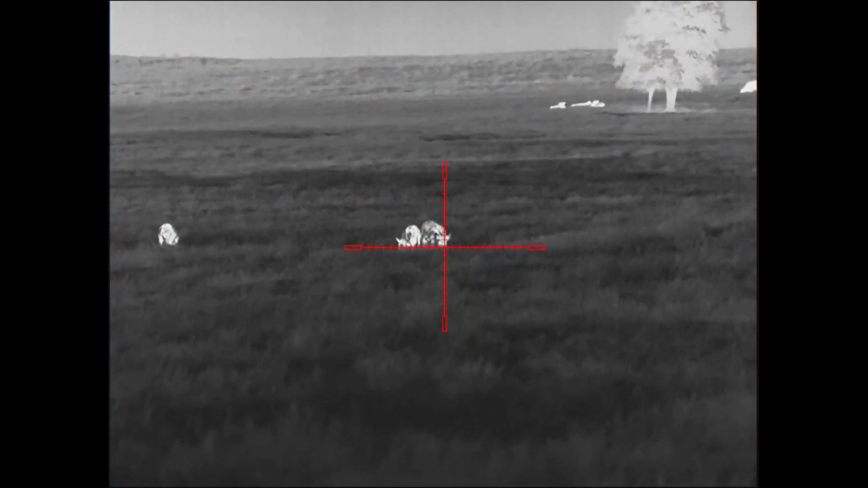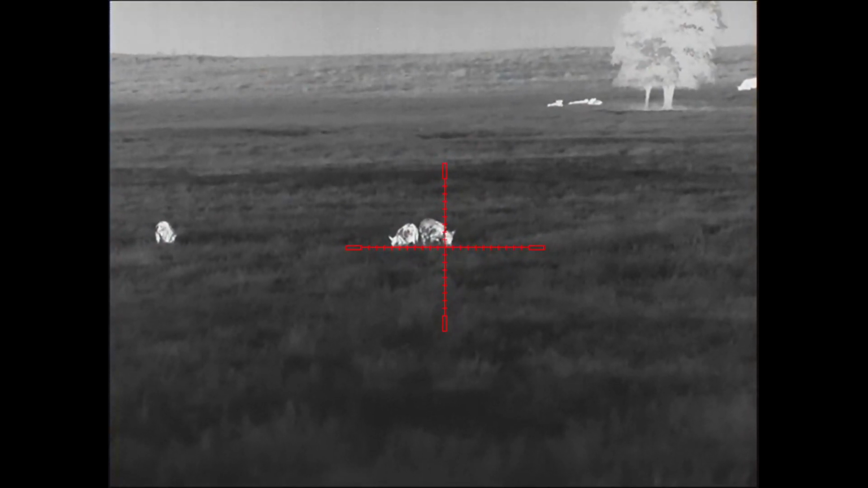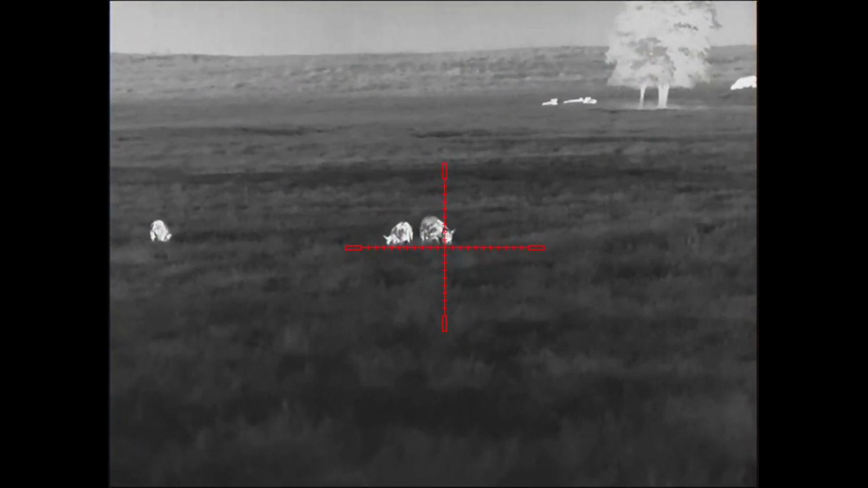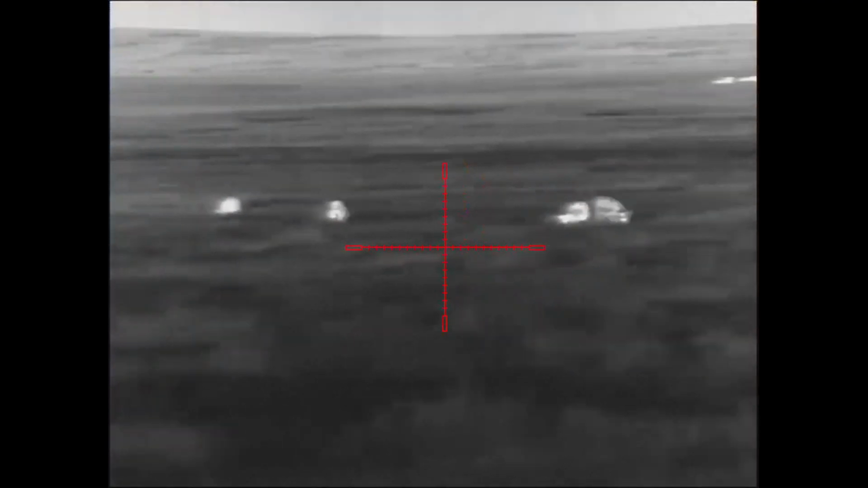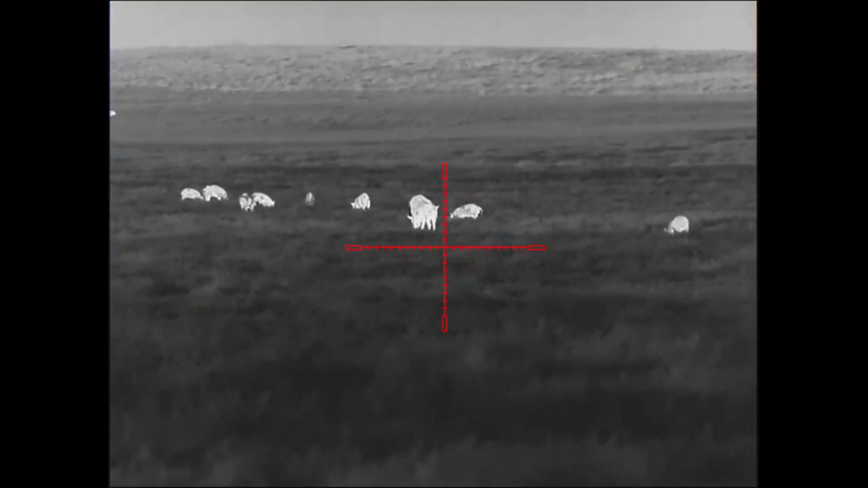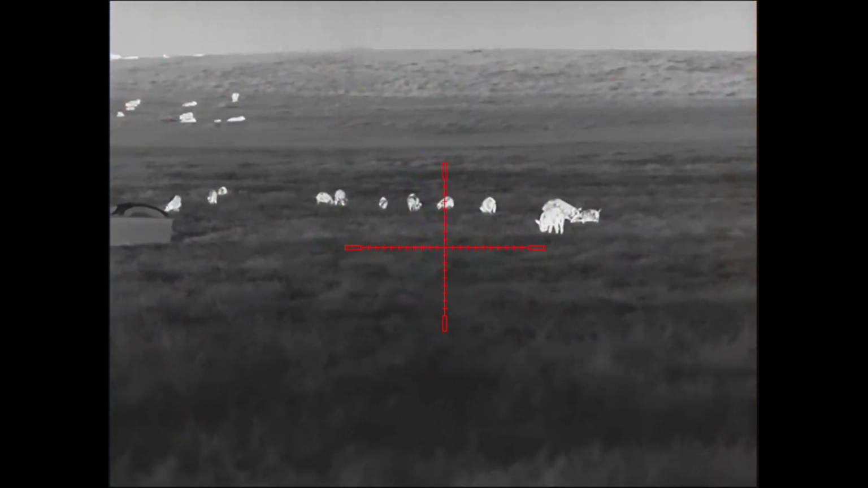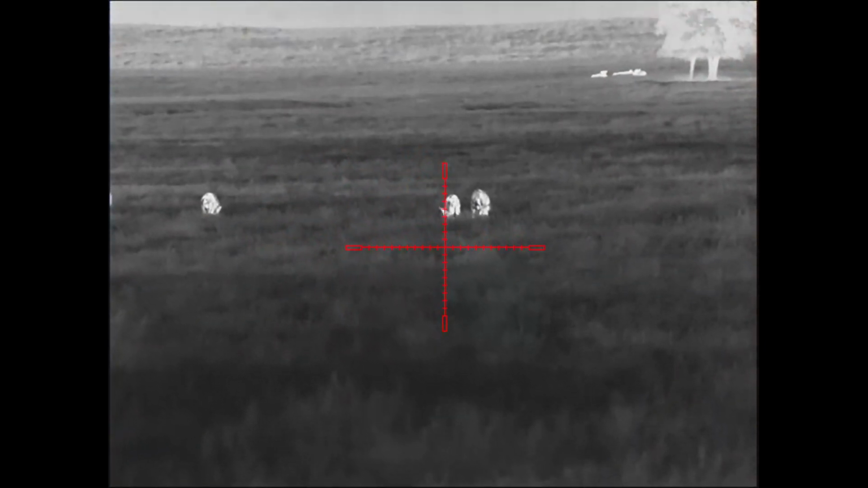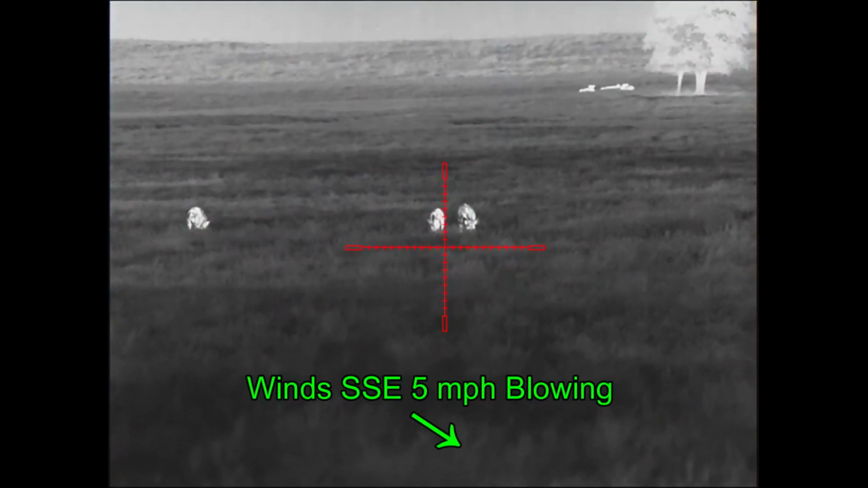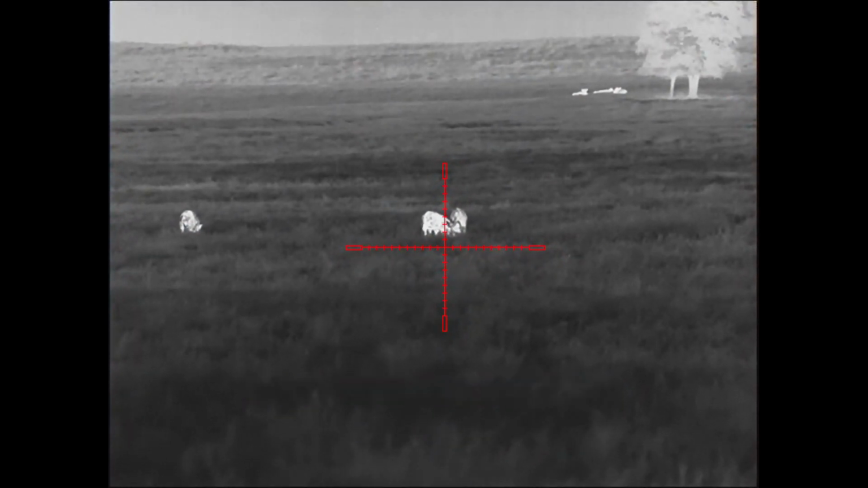So he's got these two on the right that are staying close together. These two are actually the closest to him and give him the best shot opportunity for success. And then all of the rest of the sounder. In the distance are the cattle up on the hillside, and so that's going to be his left cutoff point, and the cattle up on the hillside on the right are going to be his right cutoff point. That's going to be his safe shooting lane.